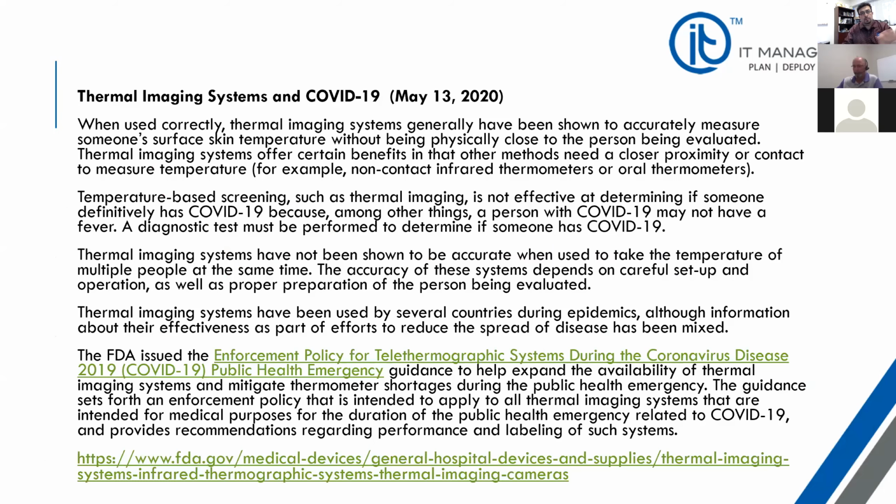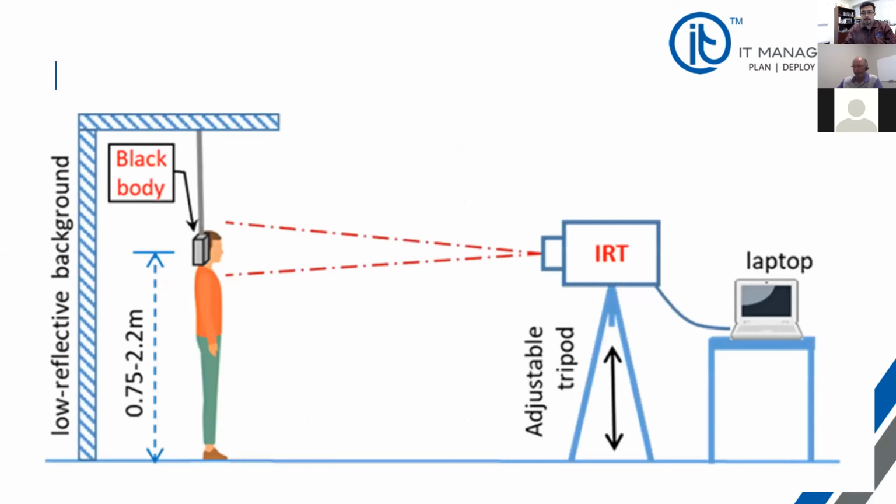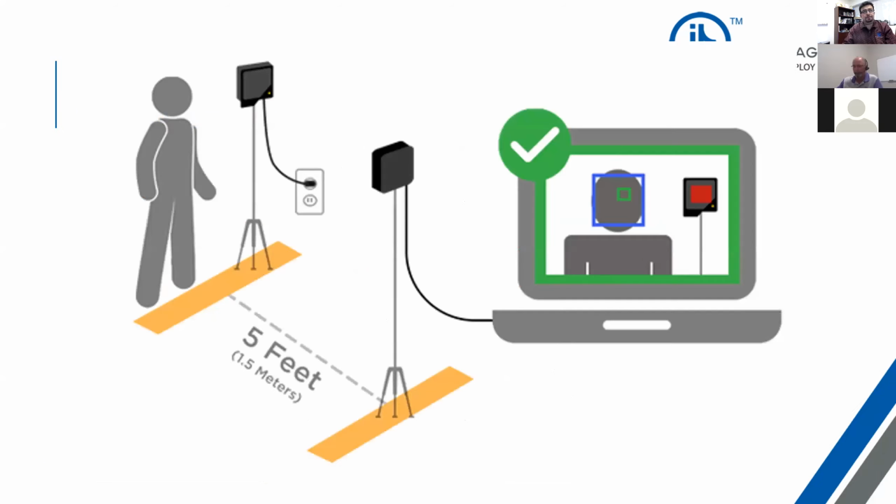Going back, that is pretty much what the FDA is saying: if you want to do it, and you want to do it right, you need to have some kind of reference point. What black body does is increase the efficiency of the device by providing a reference point, or that constant 36 degree or 98 degree Fahrenheit. So this is the layout.